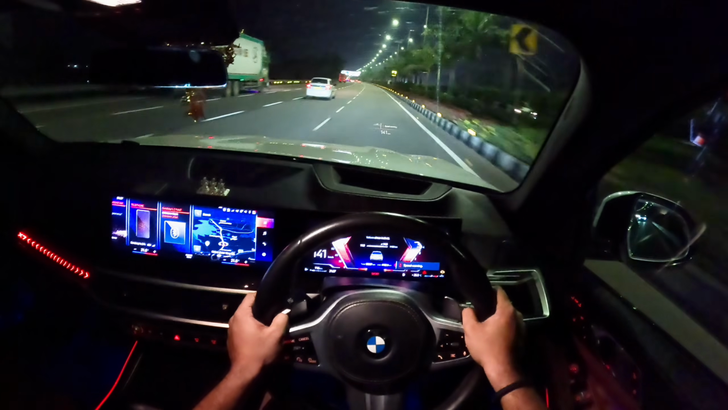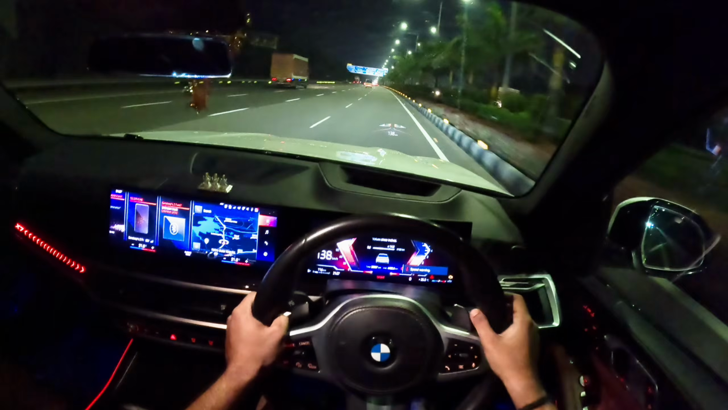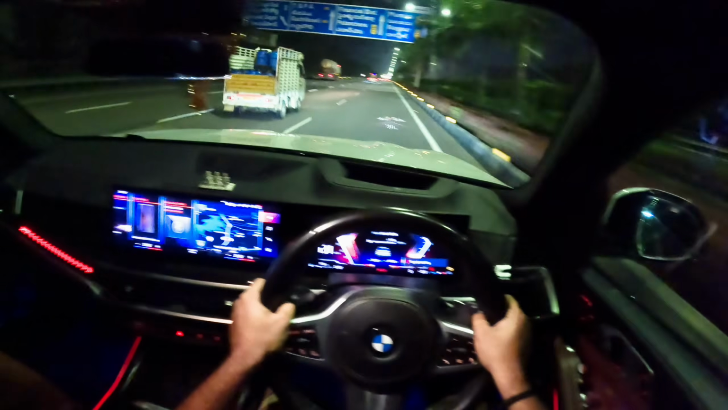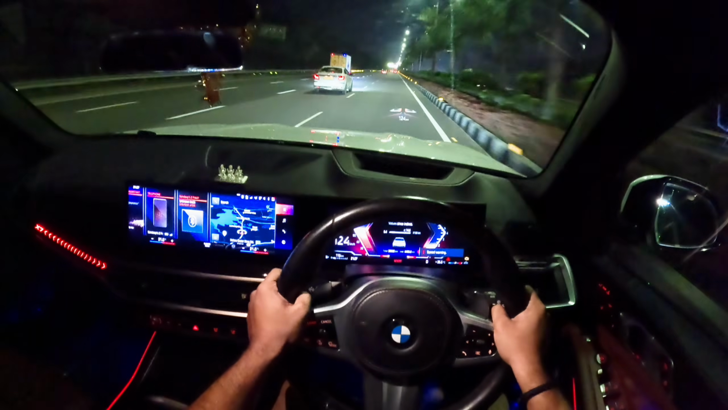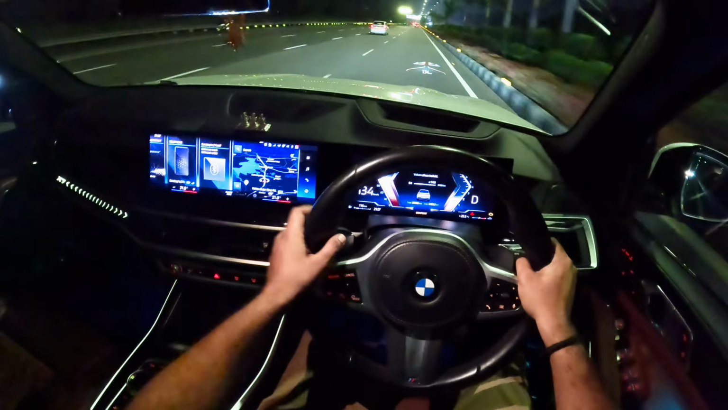Even at speeds of 140, I can hardly hear any air gushing in. Maybe, yeah, there is some air sound, but not too much. So at 140, not hearing anything is top notch. Going to comfort again.